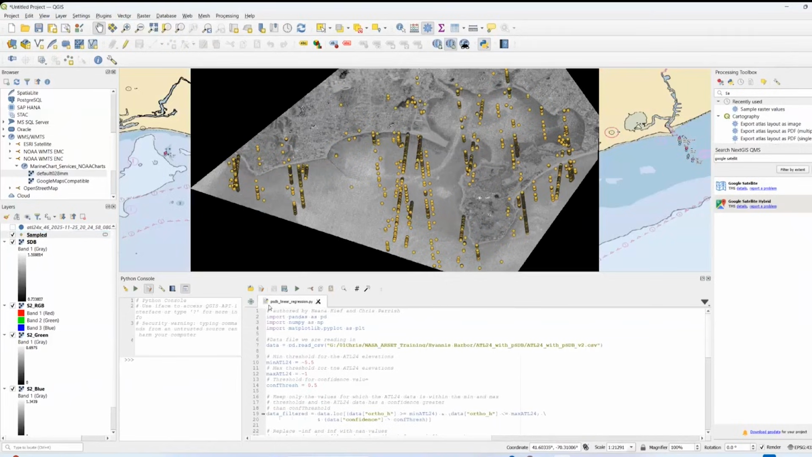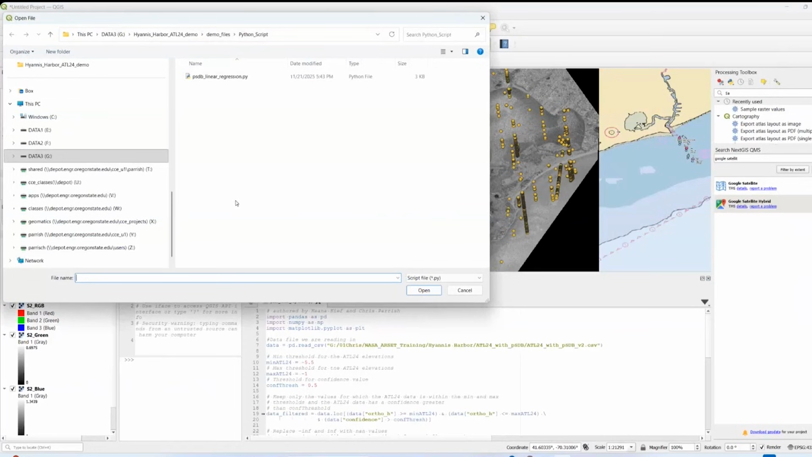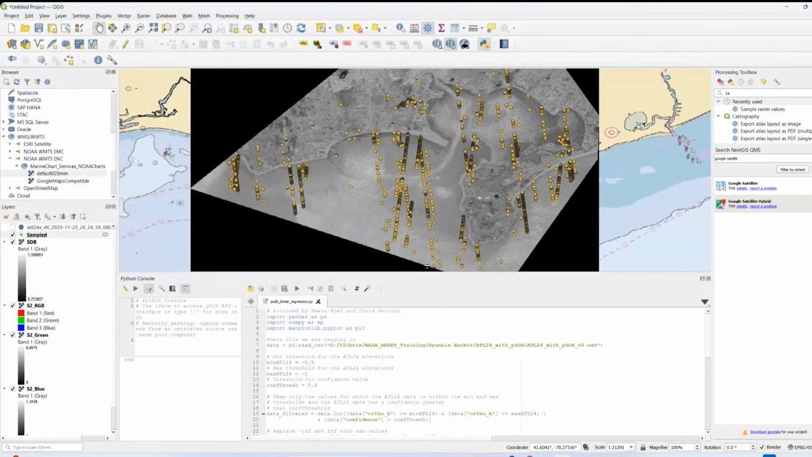But if you don't have this open, you just want to click on the open script, and browse and find the script that was made available on the training website. It's the psdb linear regression.py. And go ahead and open that up. That will open up the script.